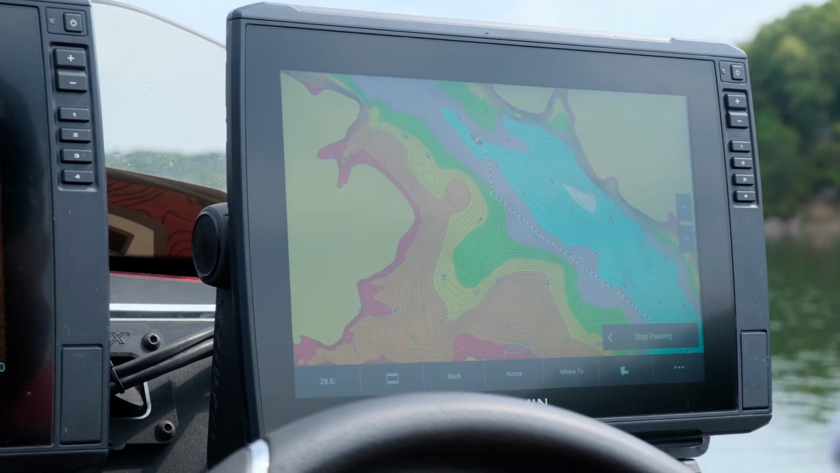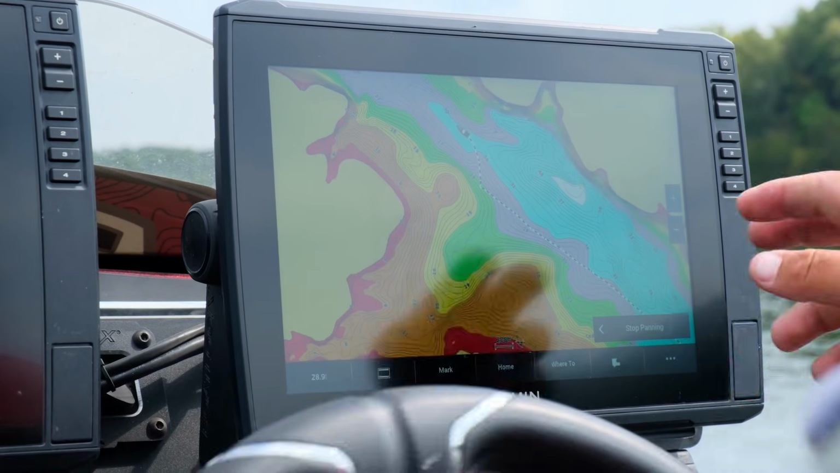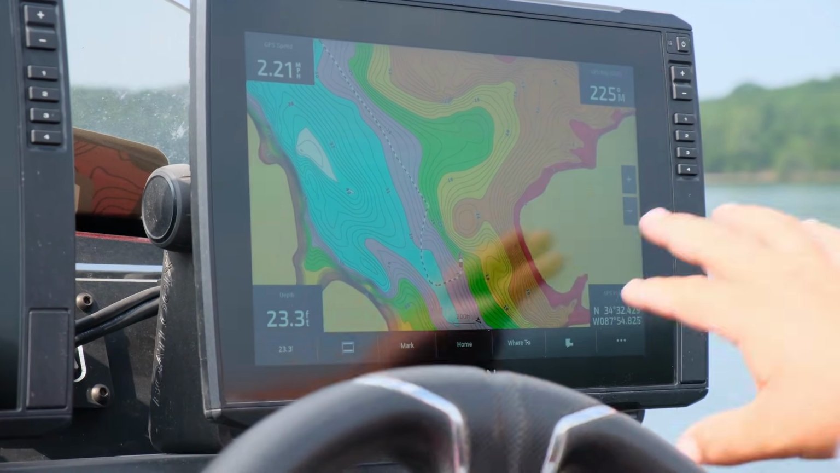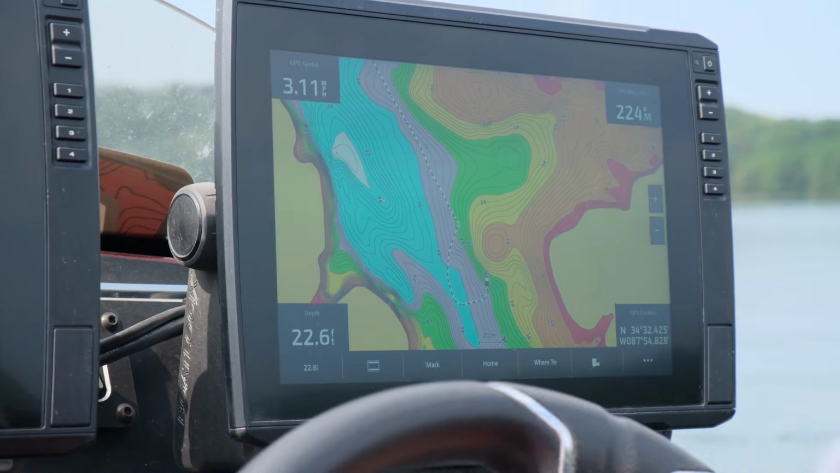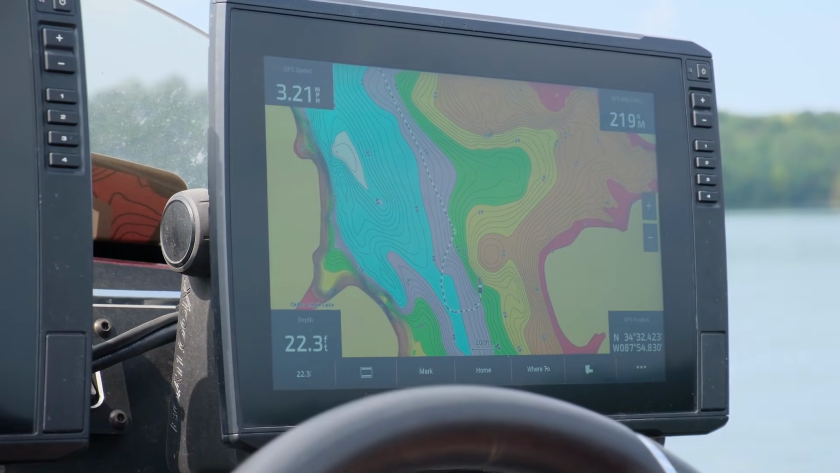This is the stuff that I want to graph and utilize with my side view and my clear view. And that's what we're going to do right now, and I'm going to show you how to do that. So we have this secondary point right here, kind of a little bit of a hump, but we have tighter contours, and tighter contours is when those lines get closer together, and that means that there's a steeper drop, and that's more likely where these bass are going to hang out and ambush their bait. So that's where they want to be.